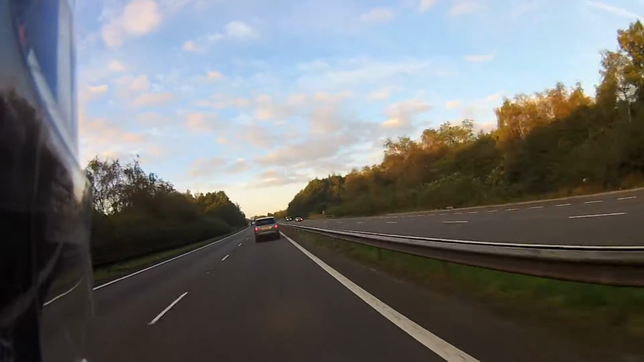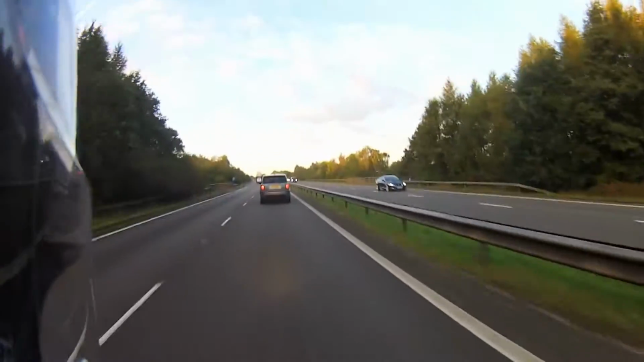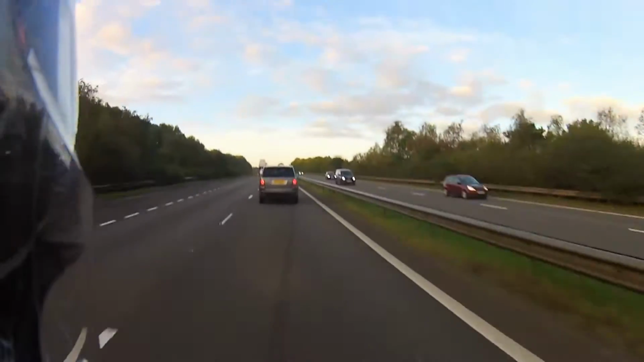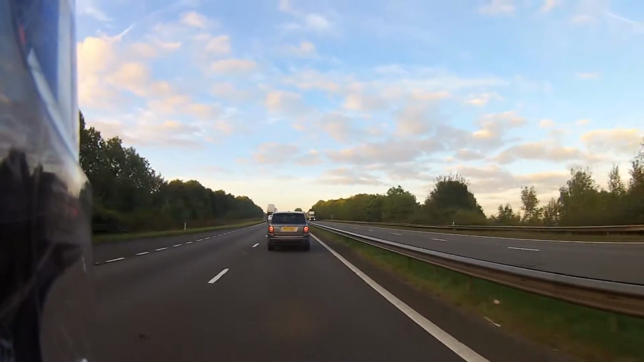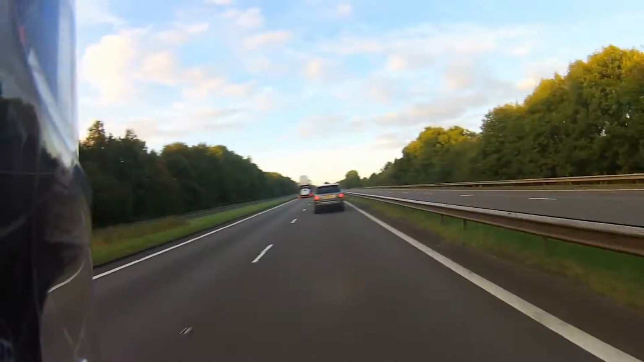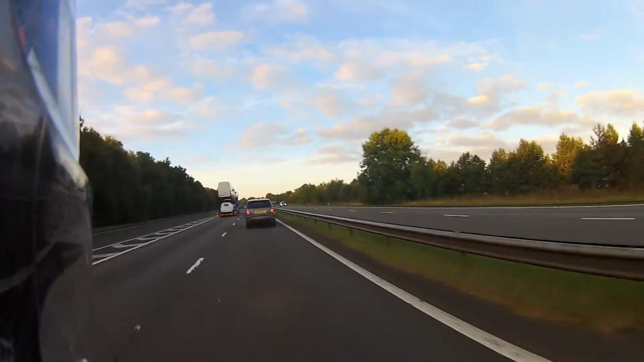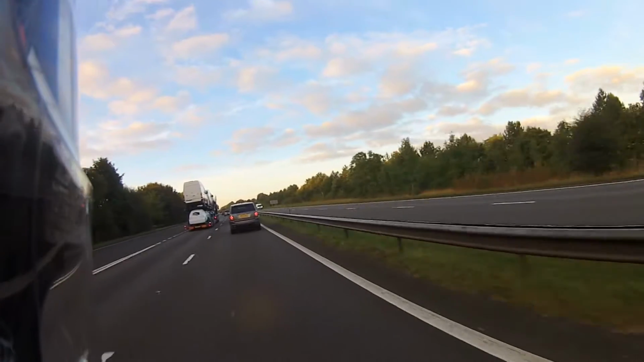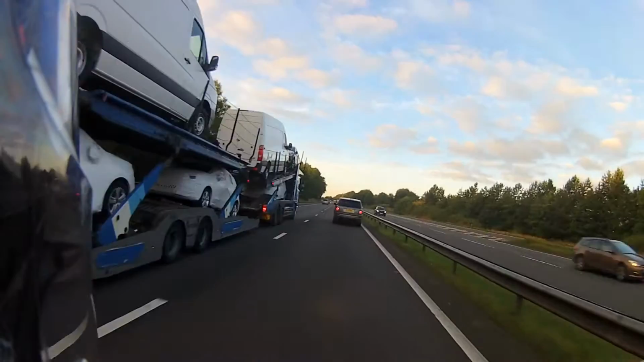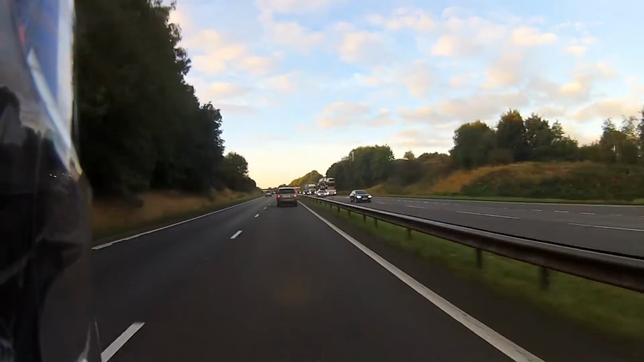So yeah, there's always crashes on this motorway. Don't really understand how all these crashes happen, really. People do tend to speed on this motorway. I mean, I'm on a naked, really. I don't like going too crazy with the speed. But yeah, I just don't understand. A lot of accidents. Maybe it's just because I'm riding more on a motorway that I get to see more. Could be. Before I didn't really ride to work on a motorway.